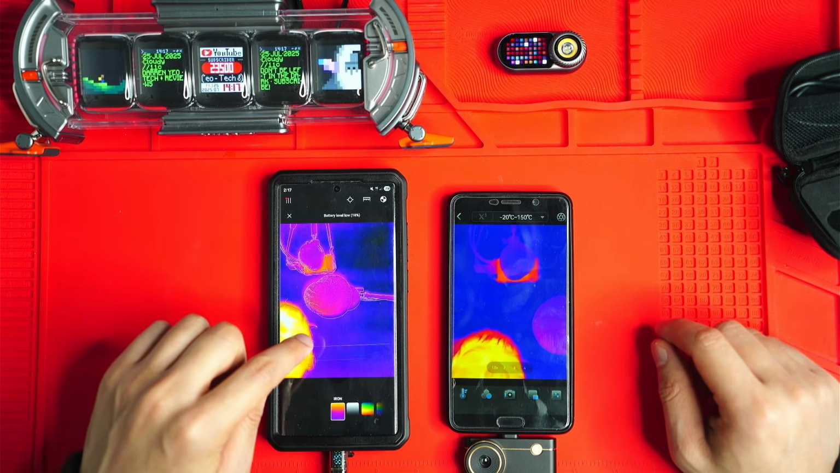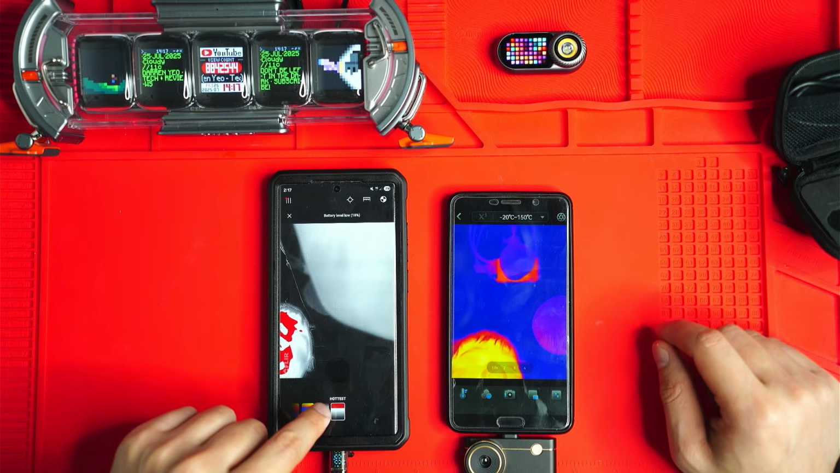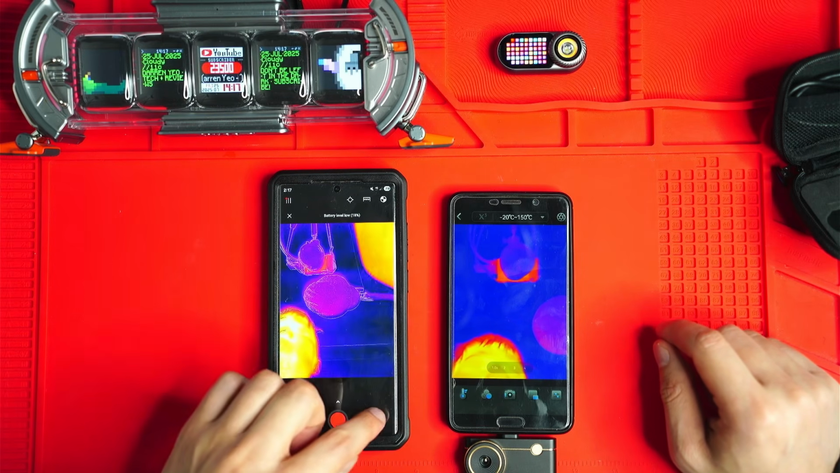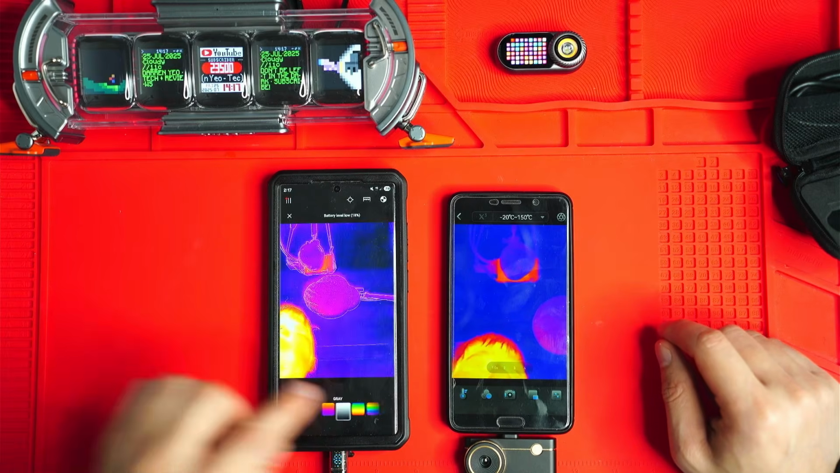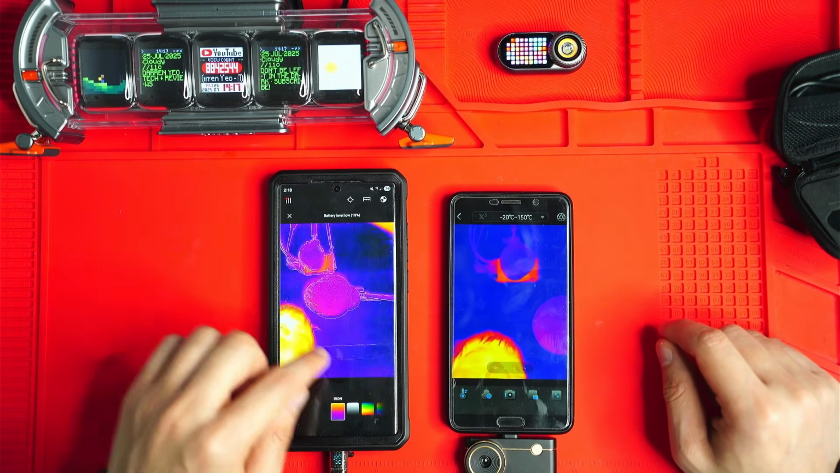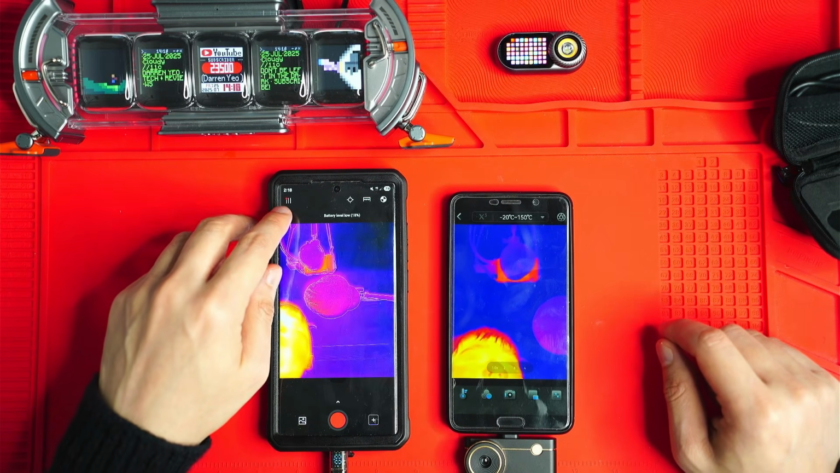So if we go into color, you can change a few different color palettes in here. I think there's about 9 palettes. I tend to just use the normal iron red one. There is, where is it? This one here, the black and white one, which I find to be also pretty good for spotting things. And you can see the battery's actually getting low on this device already. I need to charge it up.